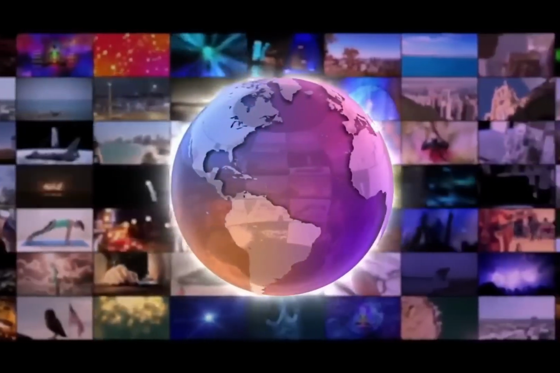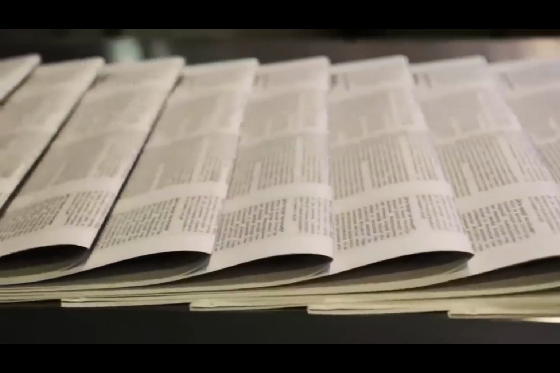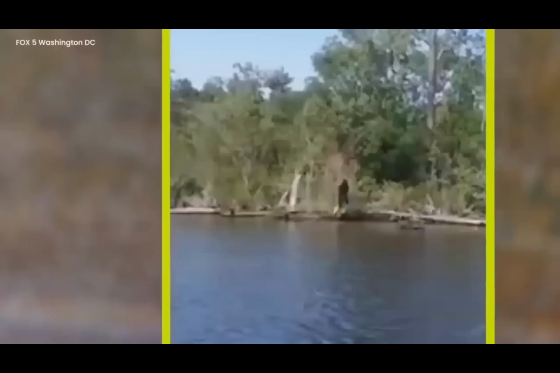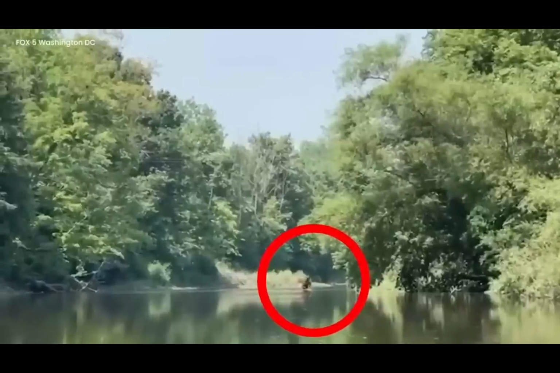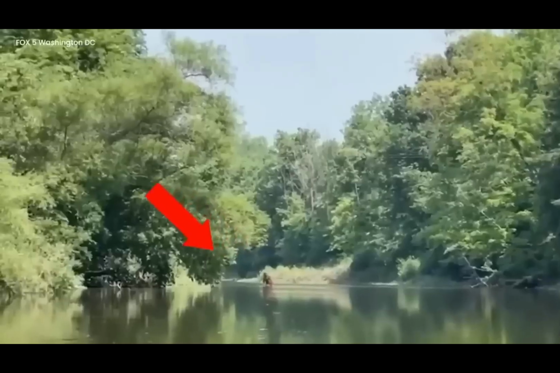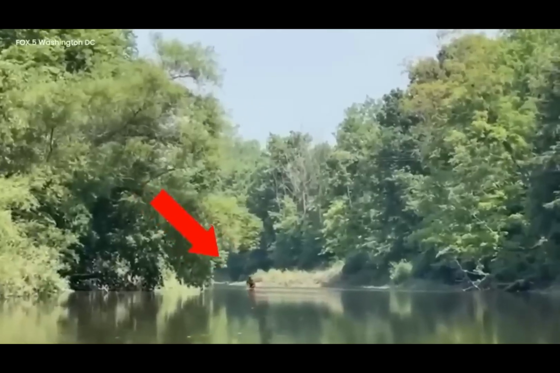The news on TV and in newspapers talked a ton about the investigation. The strange pictures and the fear they caused made sure everyone kept talking about the Bigfoot near the water, leaving the community both interested and uneasy as they tried to understand this unexpected visitor.